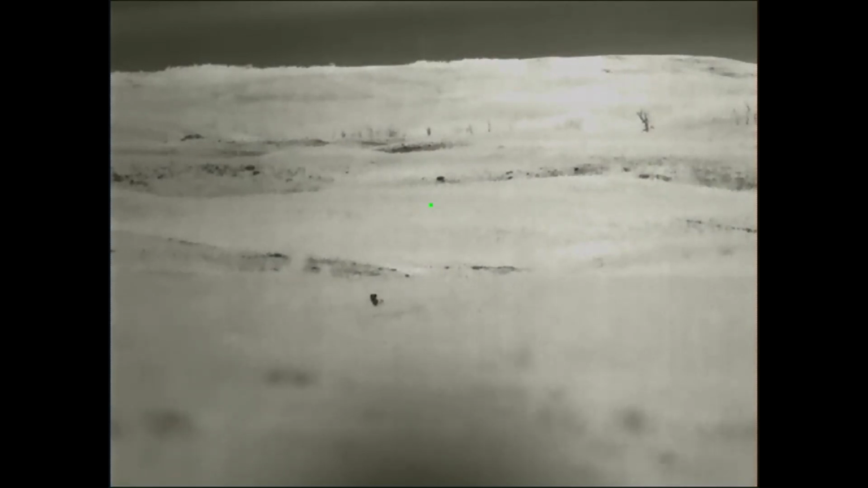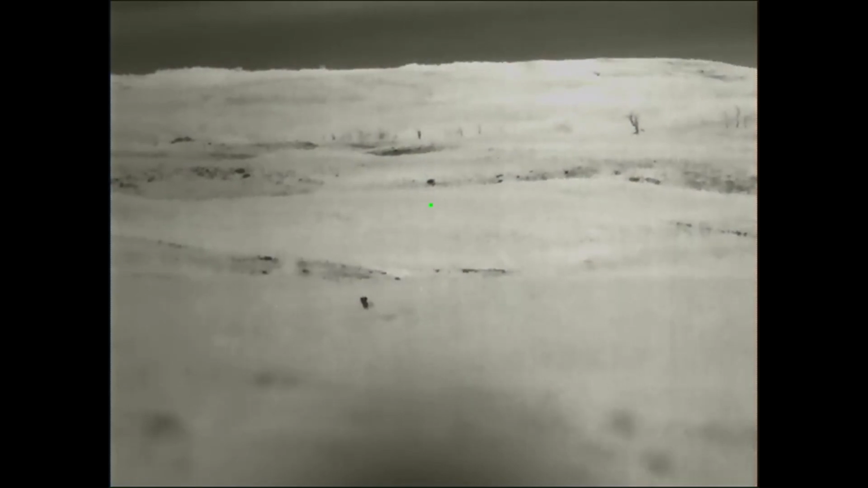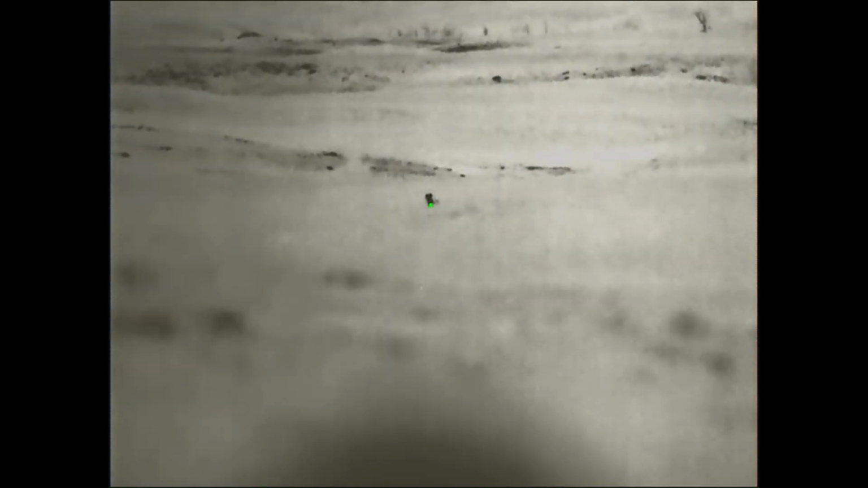So I'm back on my scanner, like, where the heck did this thing go? And there I found him with the rifle. And my brother's trying to get my buddy to take the shot at this thing, but he can't find him in his rifle scope either. And if I would have known he was going to leave, I would have just buried him right there.